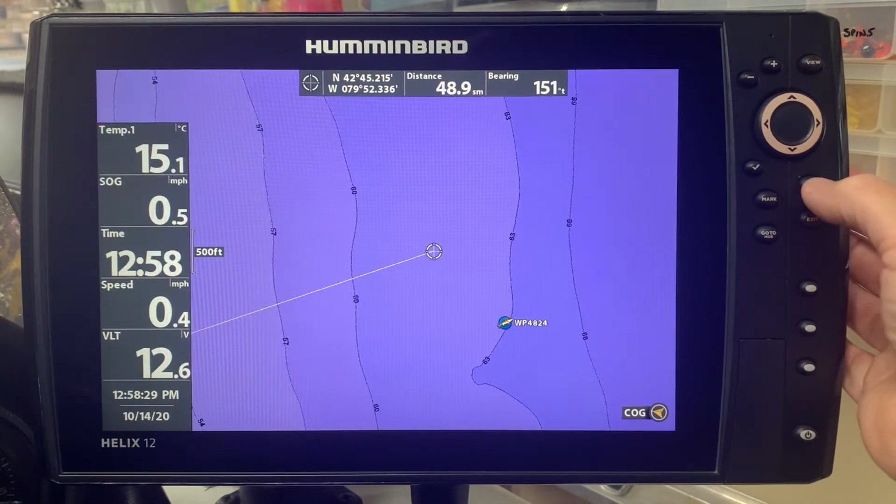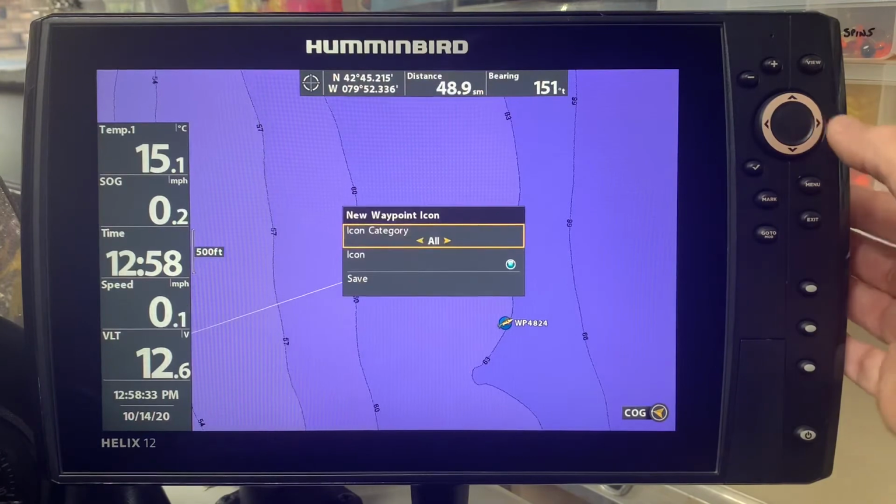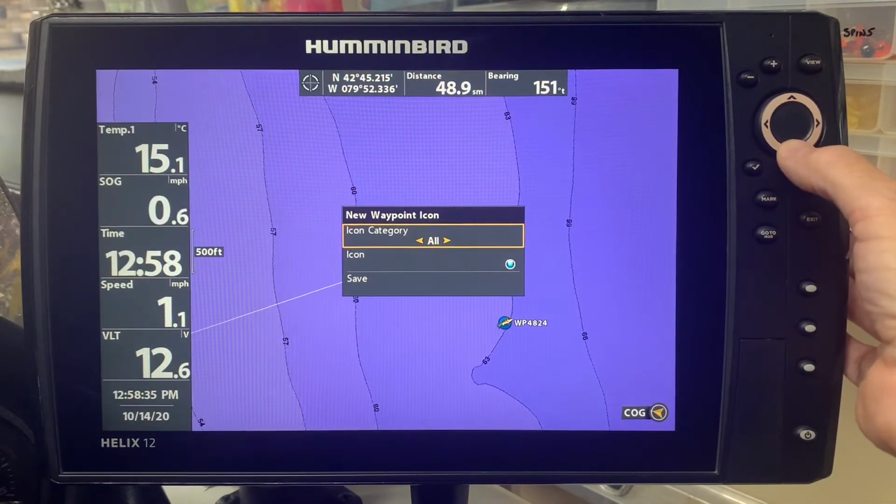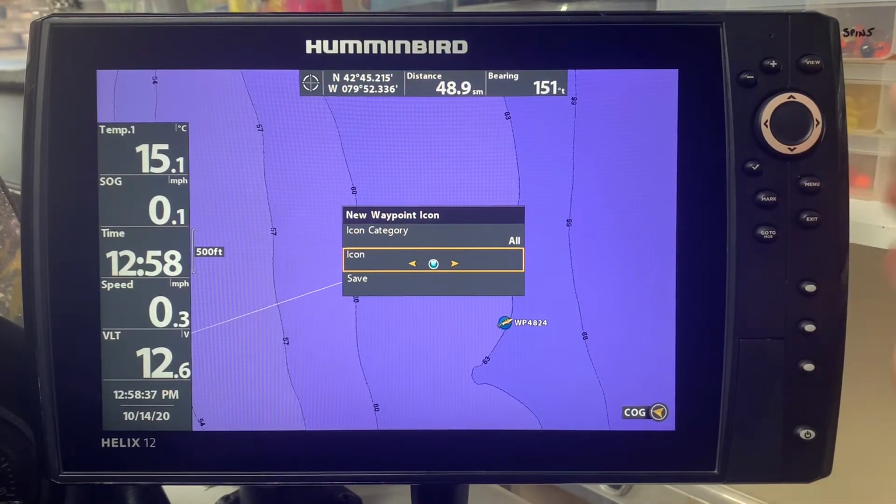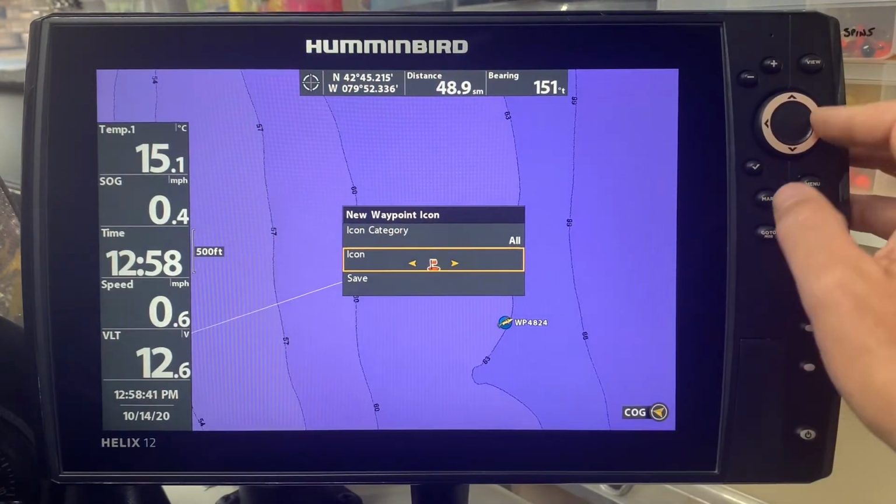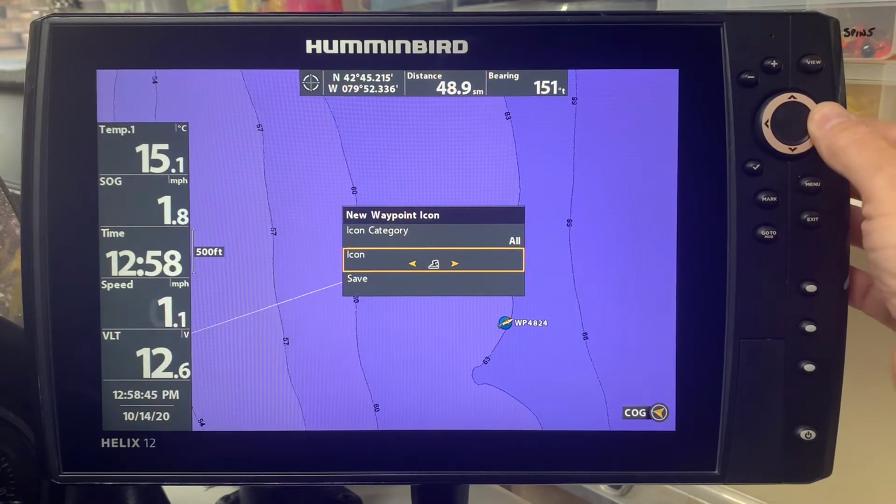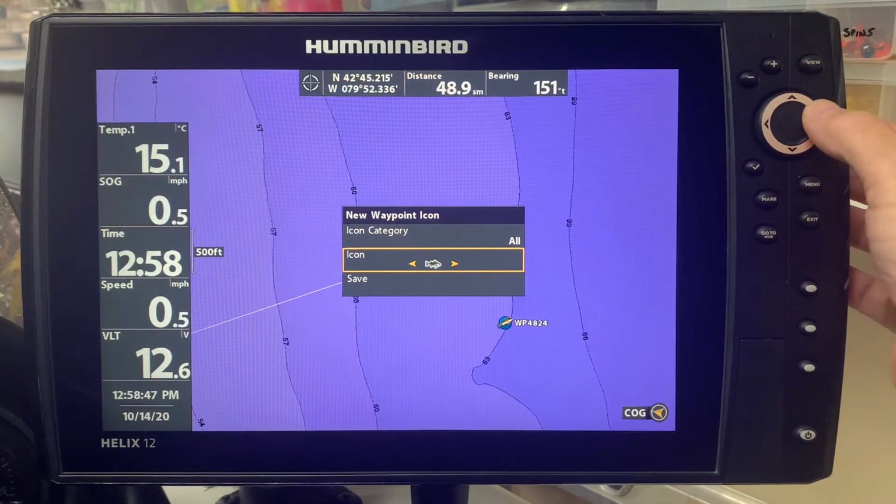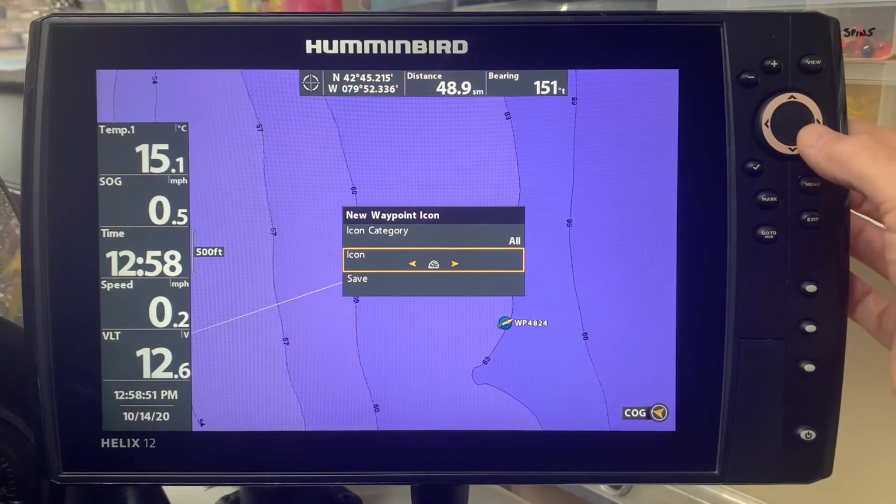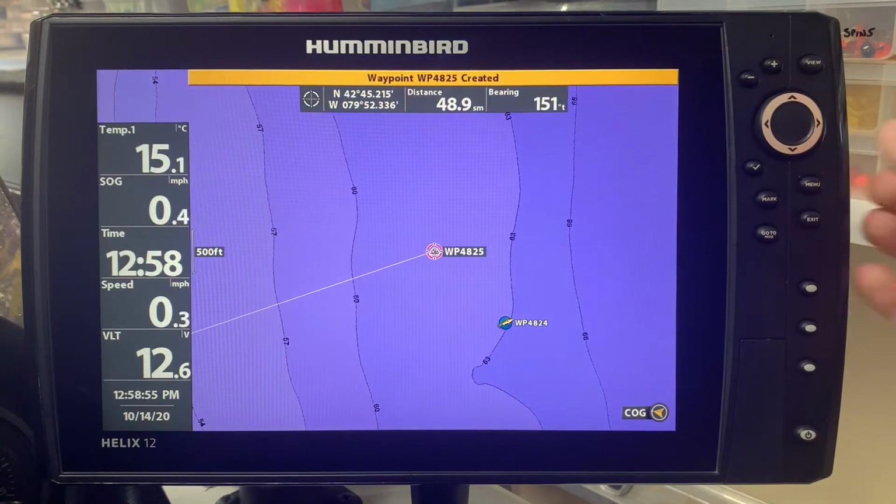So now I'm going to go in and mark the waypoint, and now it's going to show the blue icon, and I don't want that. So now I'm going to scan through, and this is now a rock pile that I'm looking for. I can see, for example, a stump there, and there's all kinds of options. I simply go through, and there's my rock pile. So now I can go down and hit that, and I can save that.